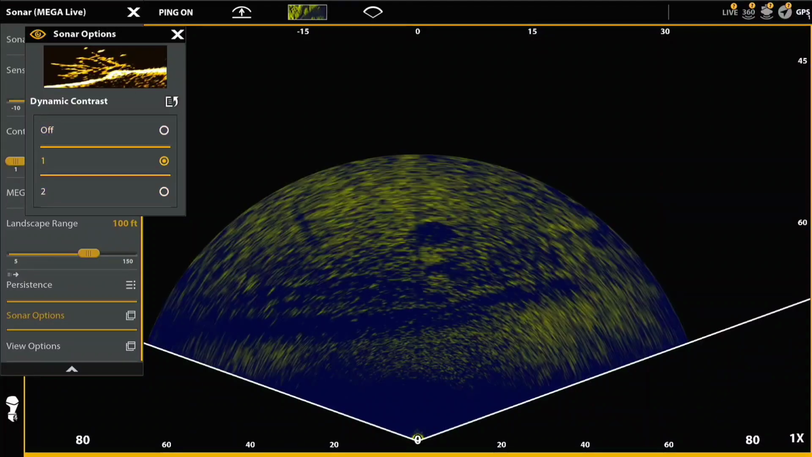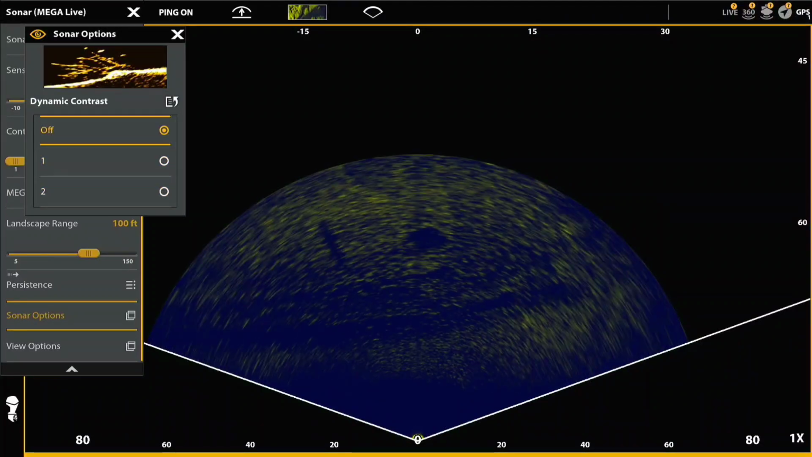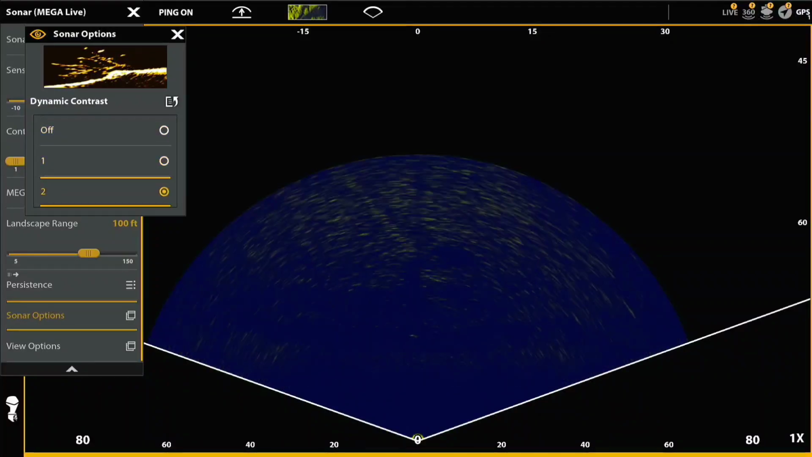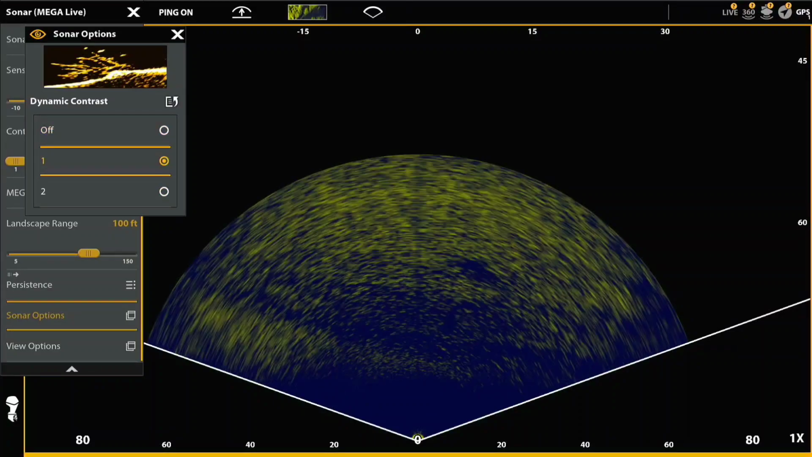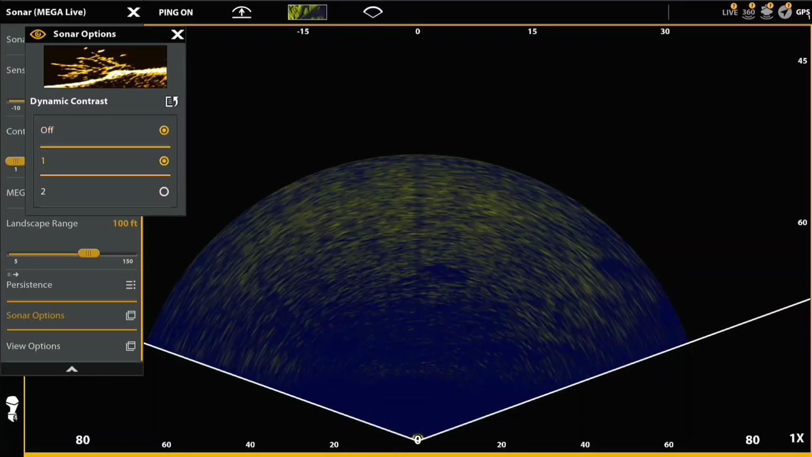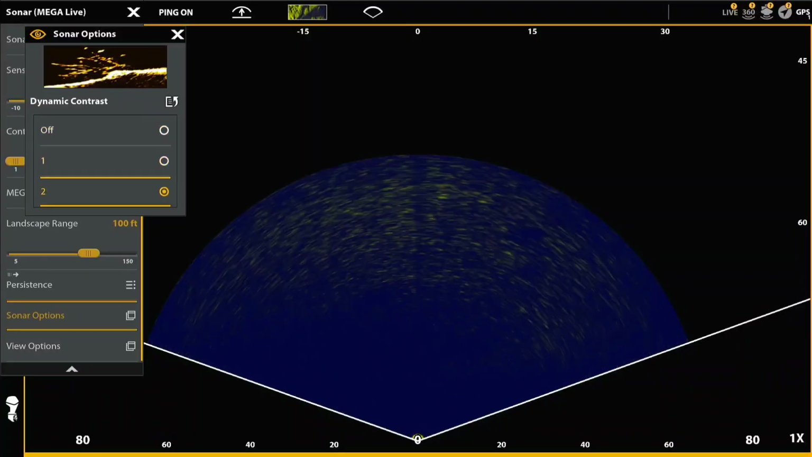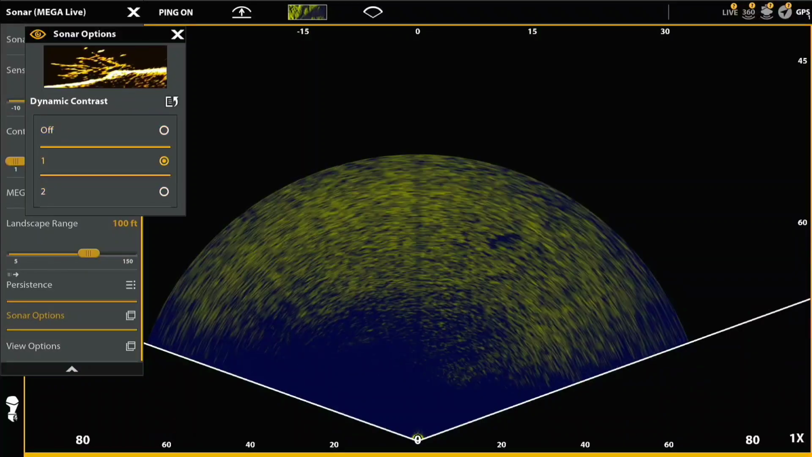So you'll see again, here's the shadow. Can't hardly see it in 2. It's a little blown out in 1, and again, I think off is the best personally. But again, that's a matter of taste and what your preference is.